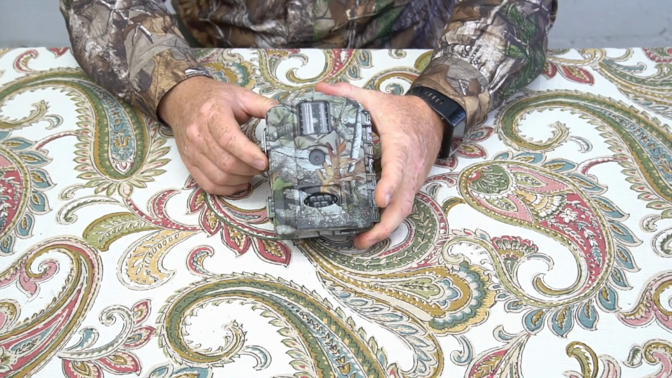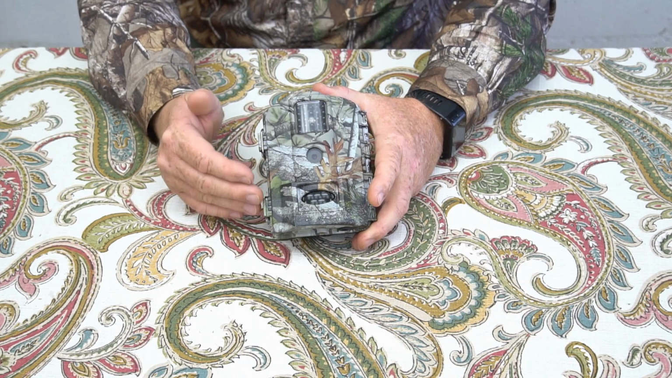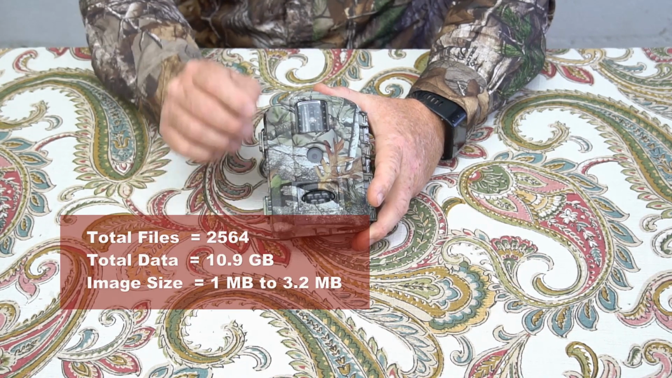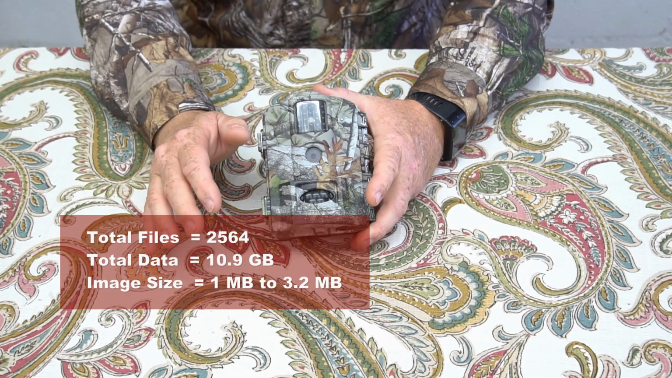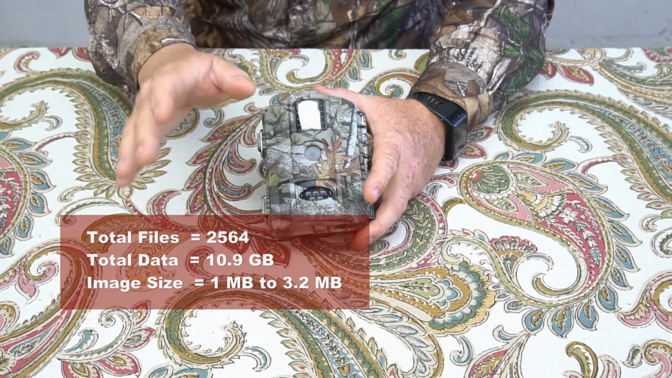There was a huge variable on the image sizes. So the image sizes range from 1 megabyte to 3.2 megabytes. What that's saying is, not all images are really the same size, and that's why I said real images. They're not all really the same size.